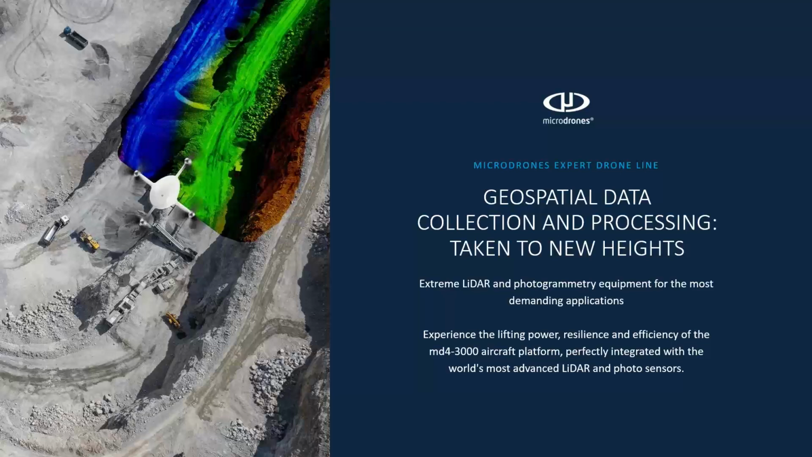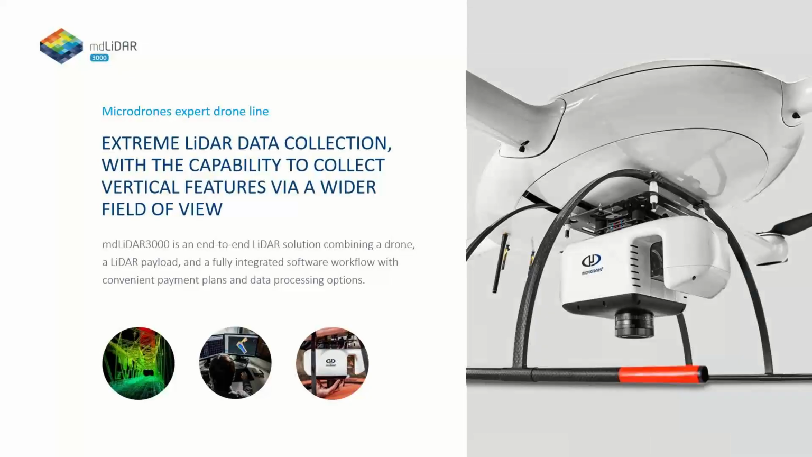Next, we can talk about the Microdrones expert drone line. The MD LiDAR 3000 product line utilizes the Riegl scanners as well as a more precise IMU. It's actually a dual IMU from Applanix, the APX20, and I'll get into that a little bit more. But the first system we can talk about is the MD LiDAR 3000. This actually utilizes either the miniVUX-1, miniVUX-2, or miniVUX-3 from Riegl.